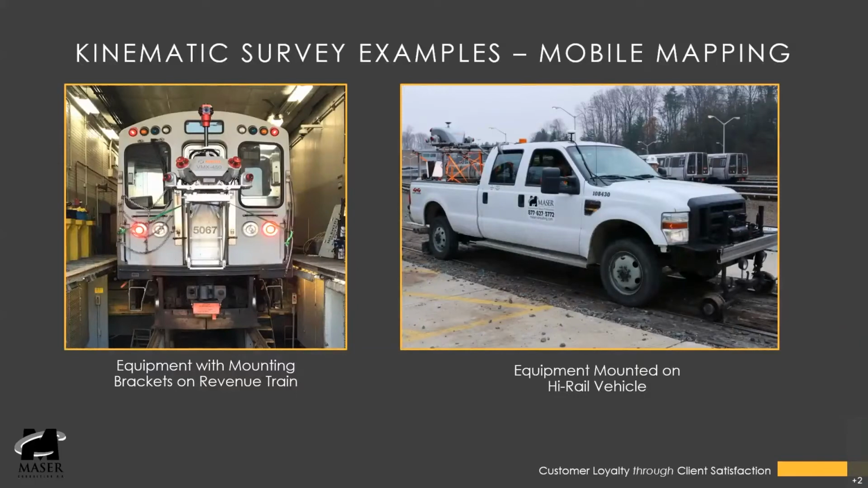Here's a situation where we describe how this equipment is attached to the vehicles. On the left is where it's attached to a train, an actual train, with those brackets that have been placed on the end. And so the train operator will push forward on the train, and the data collector would be on board. And then on the right shows equipment mounted on a high rail vehicle. You can see in the back there, that's the equipment placed on there. We go onto the track, and then we proceed forward and collect data. So we have those opportunities to mount.